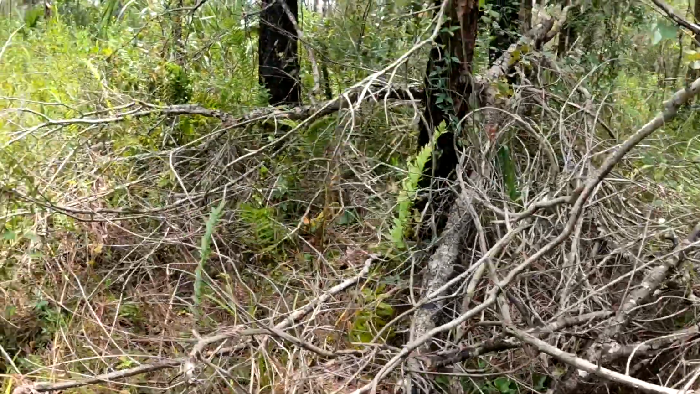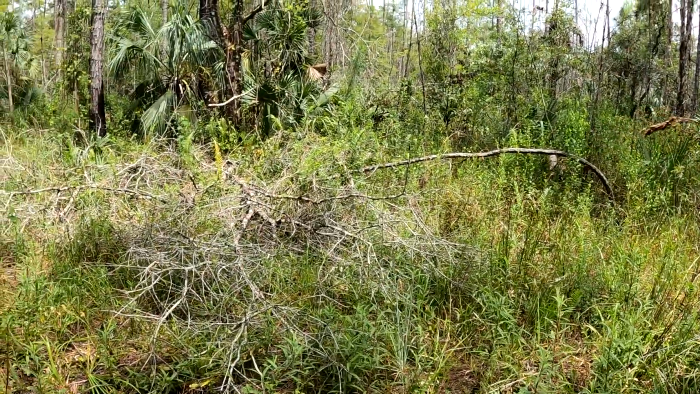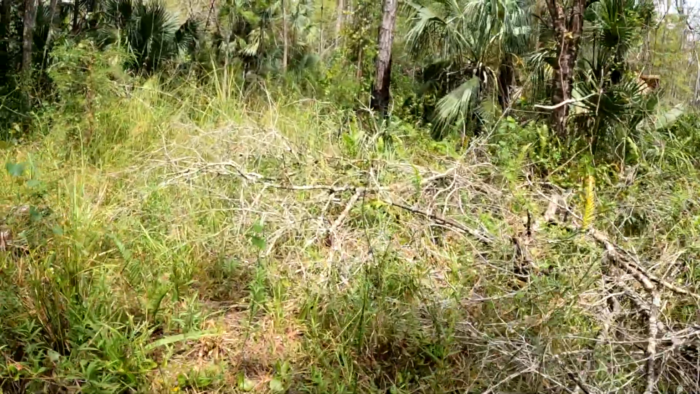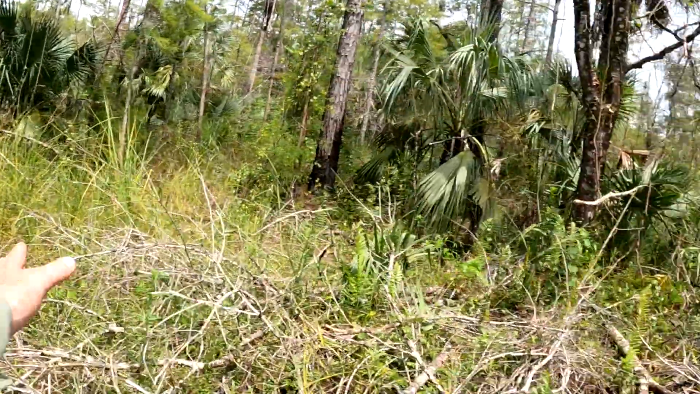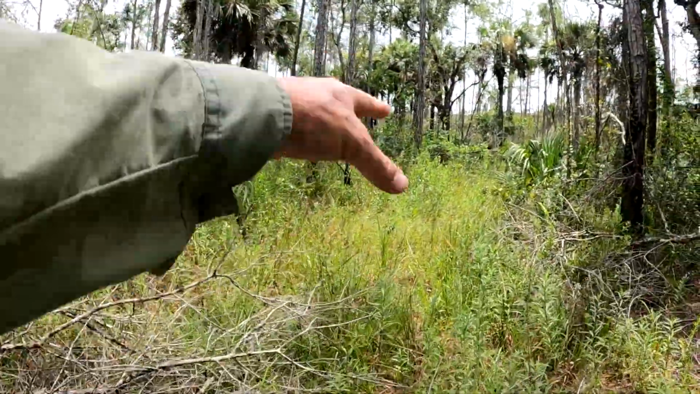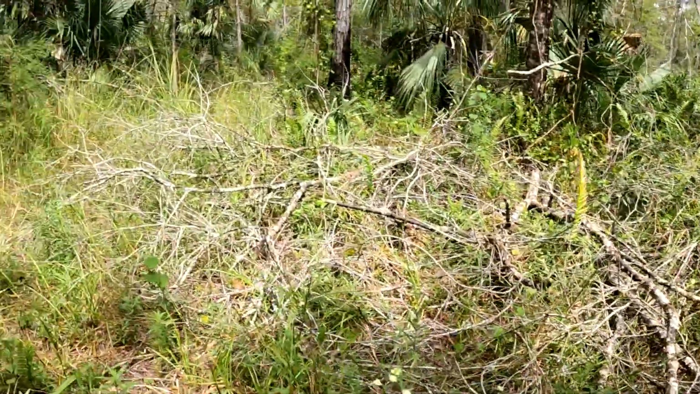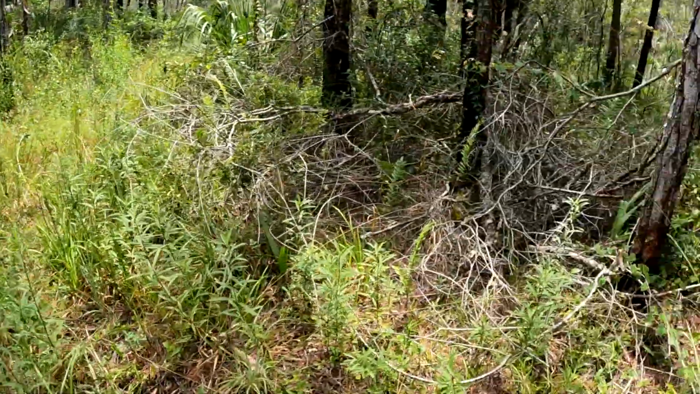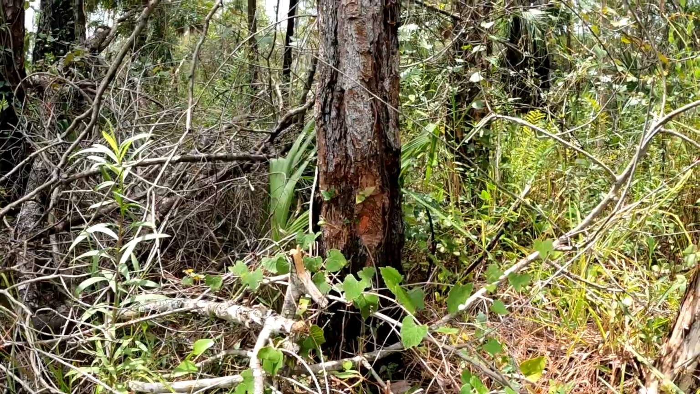I just had it overlooking this little, what doesn't look like much of a trail now, but back in January in the wintertime, none of these tall grasses were here, and it was right after the big fire that we had not too long ago, and a lot of this stuff was cleared out. So this was a nice trail right here that I was hoping was going to be the key to getting some Florida panthers walking through here. And I had the camera set up on that tree right there, came in and checked it in February, and